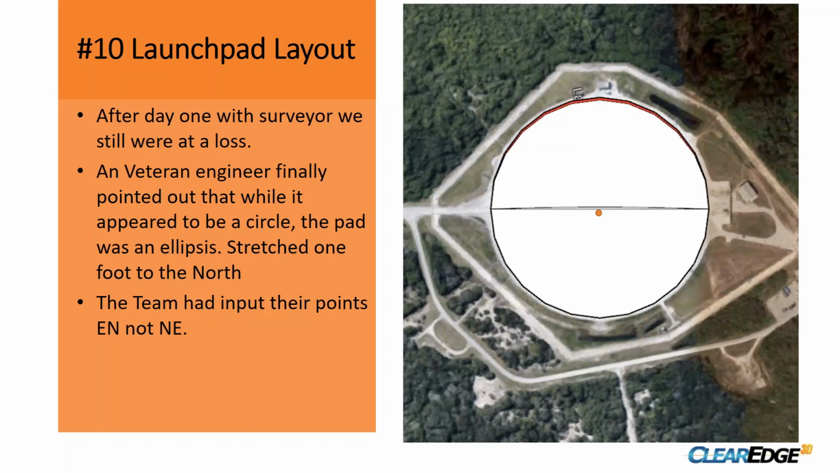And I said, this circle's just beating me up. I can't get anything to line up. Nothing's working. And he said, well, that's because it's not a circle. It's an ellipse. It has a 1 foot bump north, which is throwing you off. And immediately it made sense. As we got closer to the middle, we were pulling 12 inches in the wrong direction.